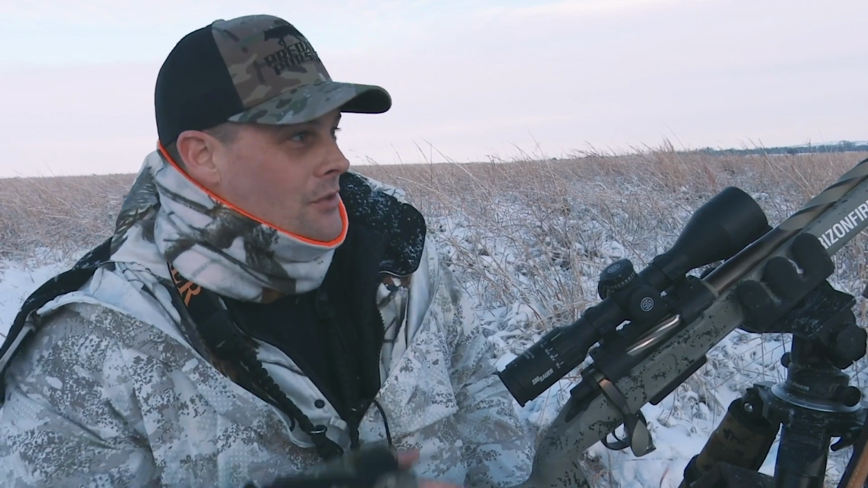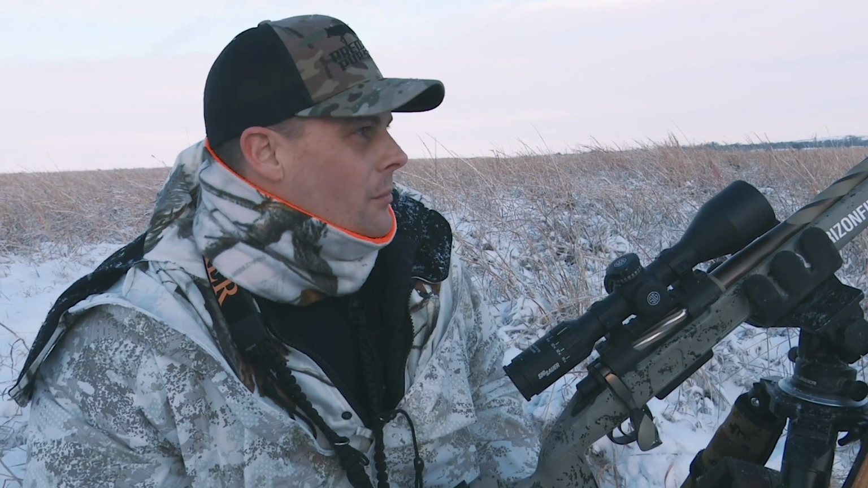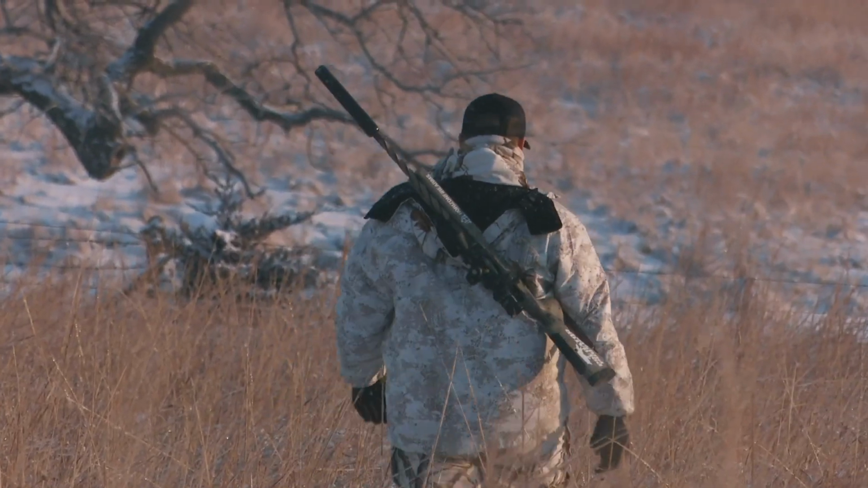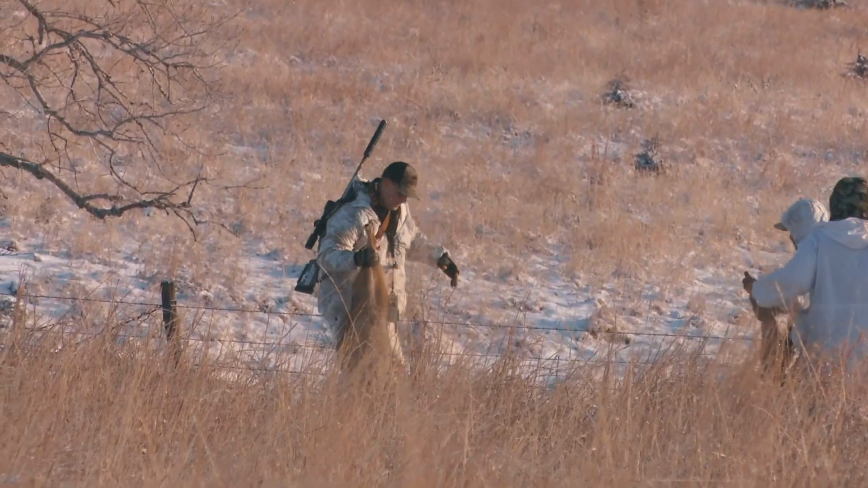Worked out all right. Not bad for a little public ground here in Kansas. Had two come up this draw almost just like we wanted them to, but for some reason they didn't want to cross that fence. The CRP is pretty tall. Snow's pretty deep. I don't know if that had them slowed down or what.